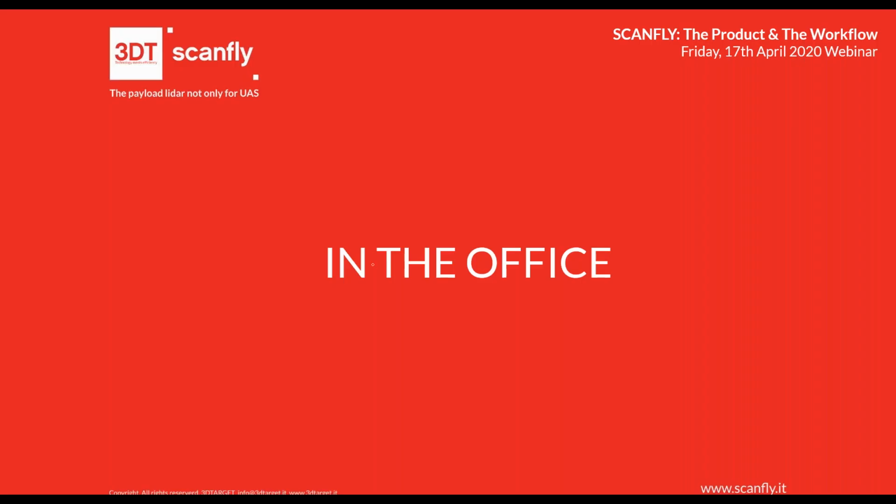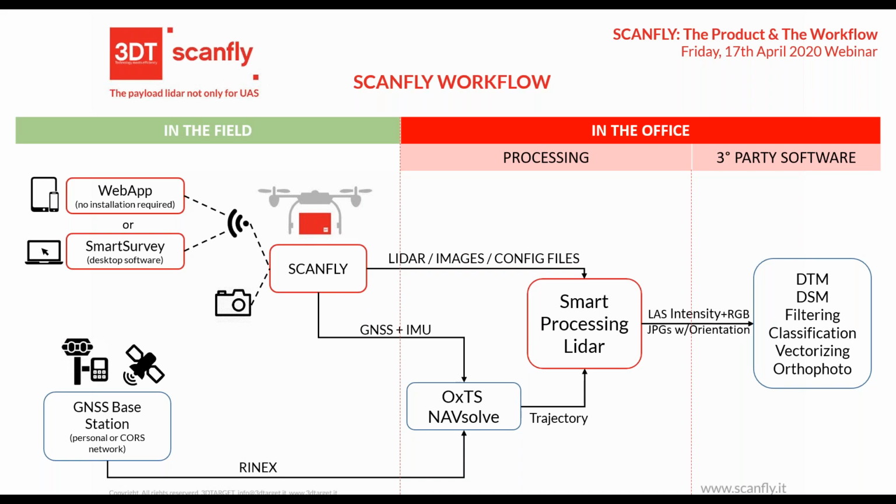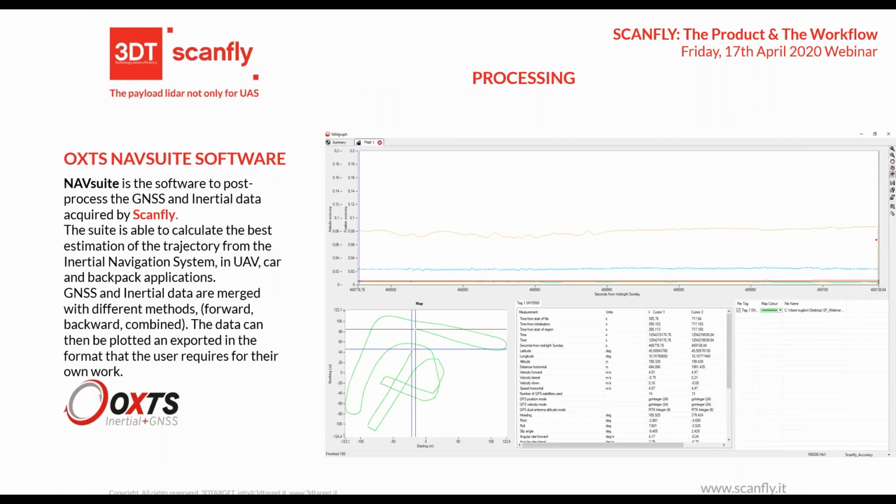So, going to the office, this is the same slide as before, just to be sure that we already did this part. Okay, we are ready to go to the office. First of all, we need to start with processing the trajectory.